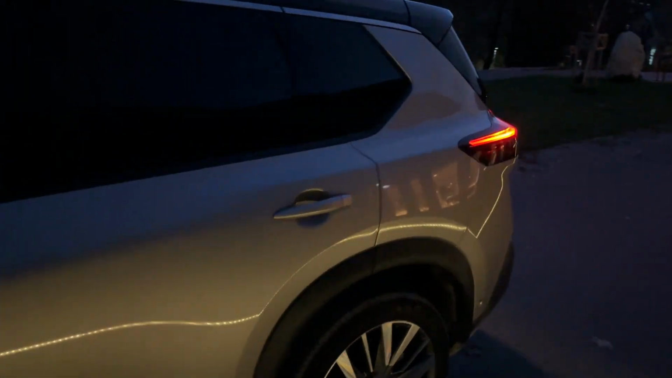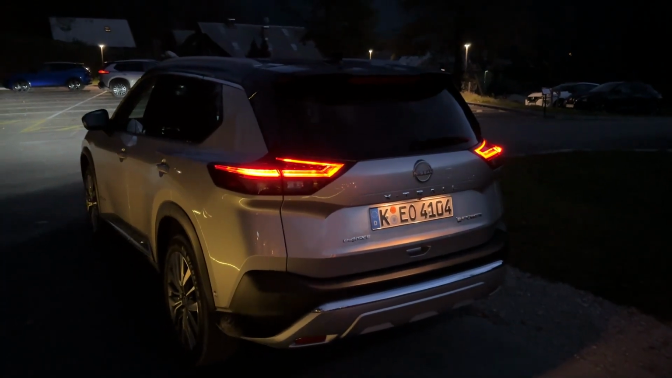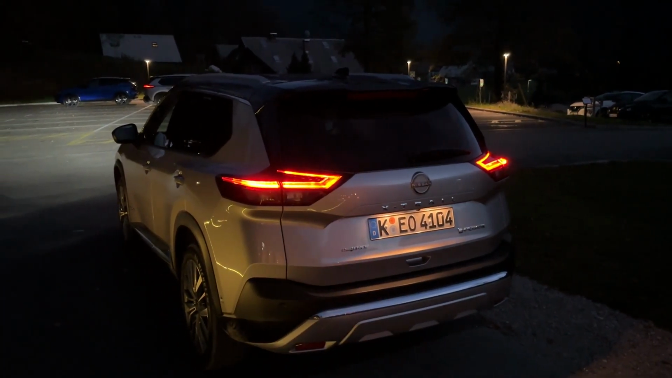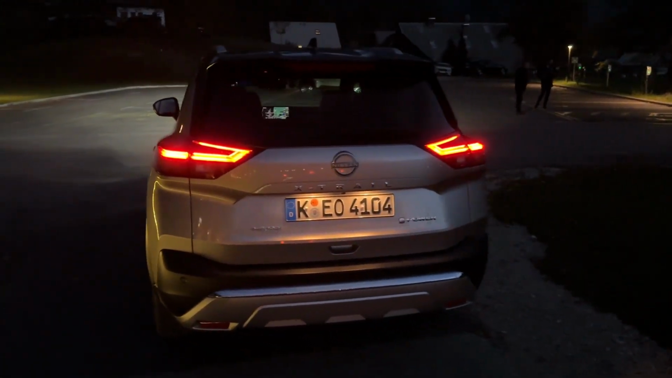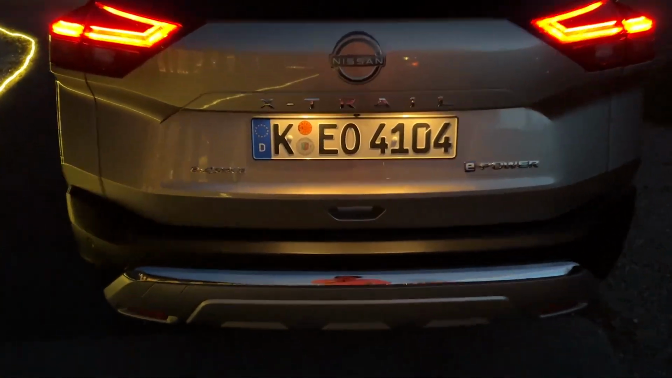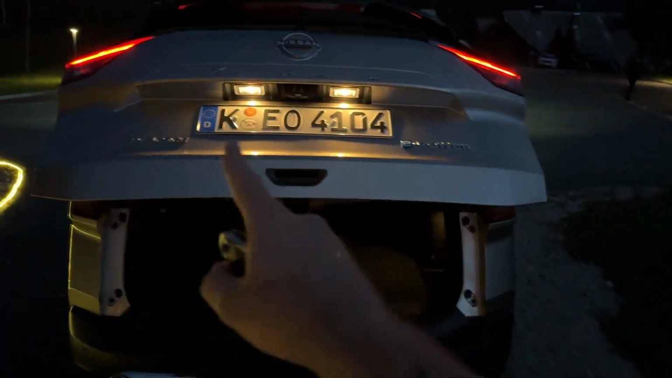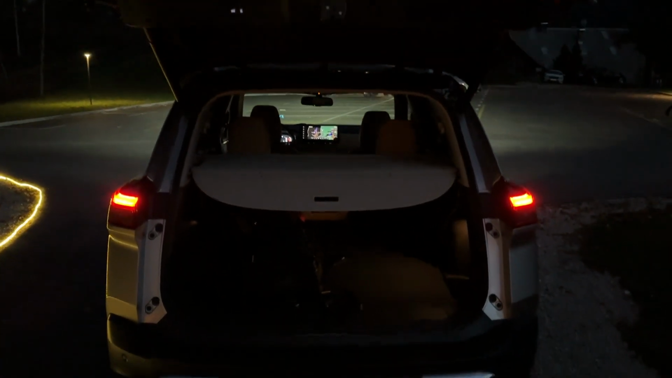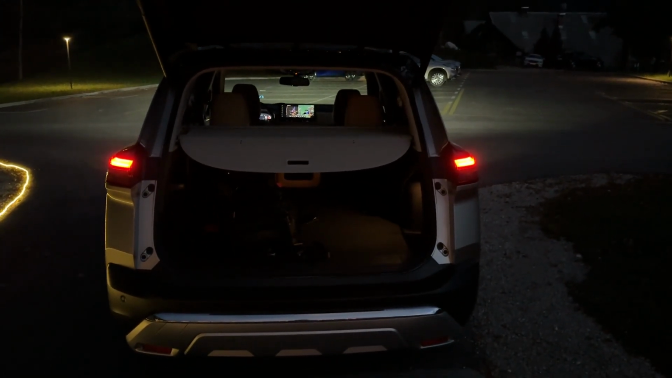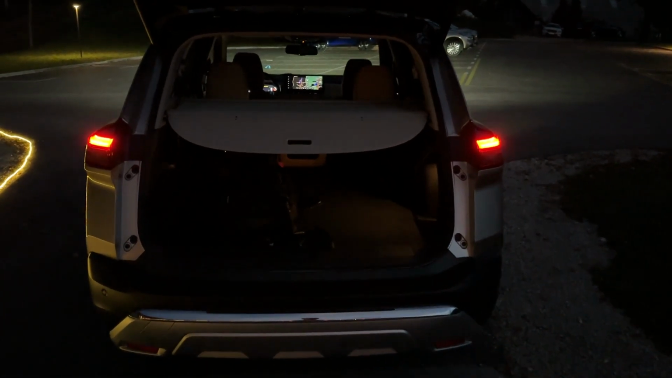Let's just quickly go and take a look at the rear of the car. There we go. You see the very nice shape of the lights from the rear, easily recognizable on the road. I can also show you the tailgate. Press it here. You can also do it with the key. E-power lettering, and the e-4ORCE, which is the innovative and new all-wheel drive system from Nissan for the electrified powertrains.